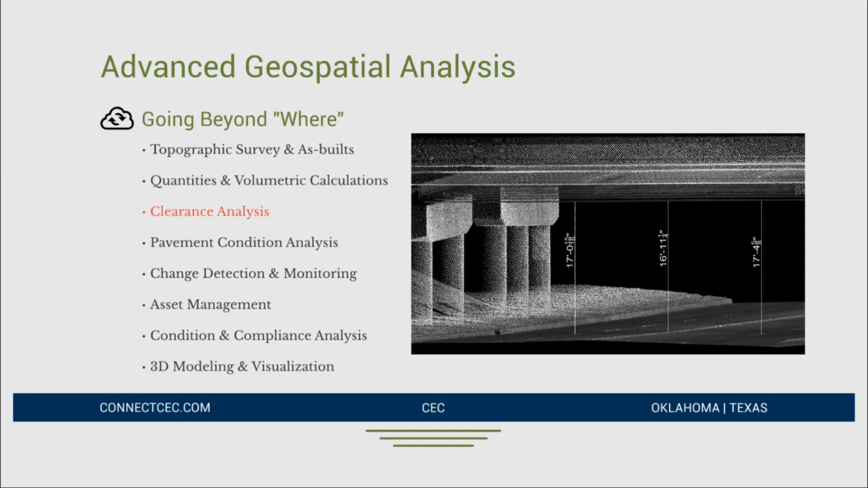Clearance analysis. This one is kind of a no-brainer, right? But we are utilizing it, and it's really helping with being able to do this work in bulk.